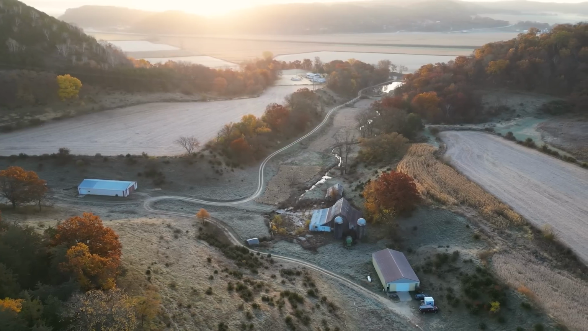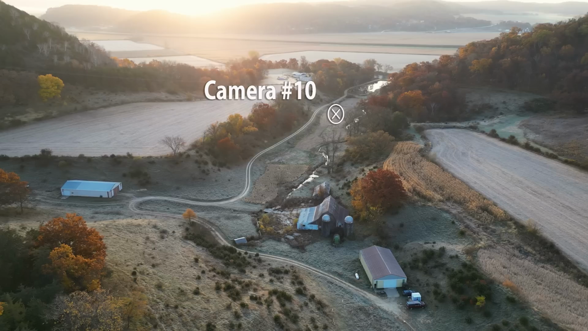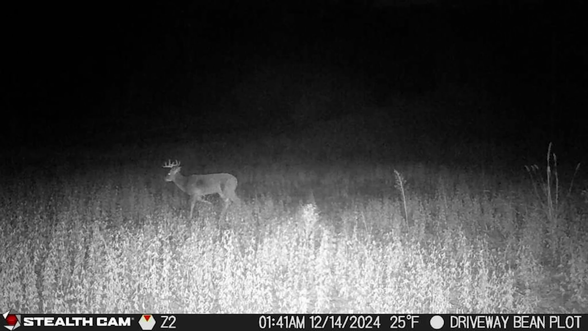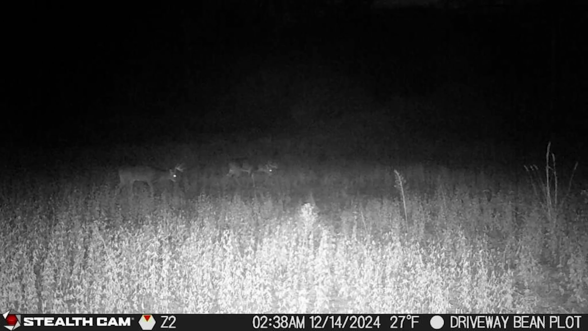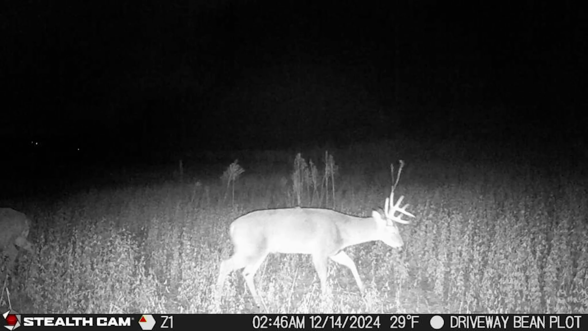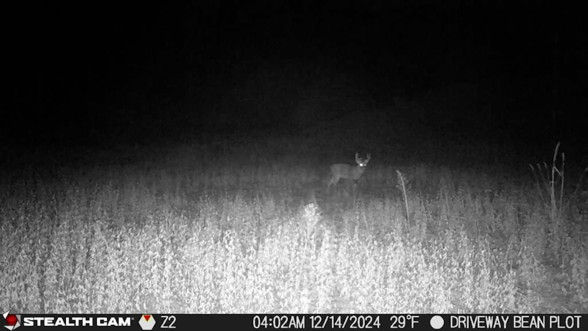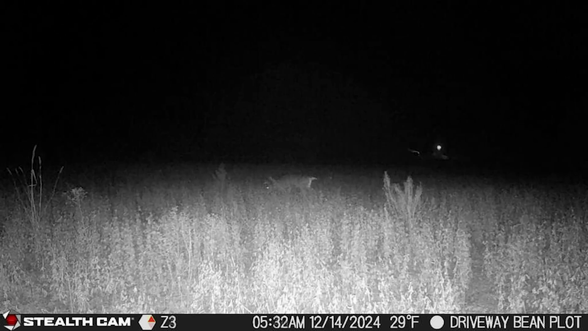So this next one is a bean plot located right along the driveway. It's not too far from the highway that goes past the farm, but you can't see it from the highway. So it's not like people are stopping and looking at deer, but still there's almost no daylight activity on this plot. You know, lots of food, some decent amount of deer using it, but they're using it almost entirely at night, which I guess is kind of typical of what I'm seeing on most of the cameras on the farm. Most of the activity is at night, and on this spot it's almost all at night.